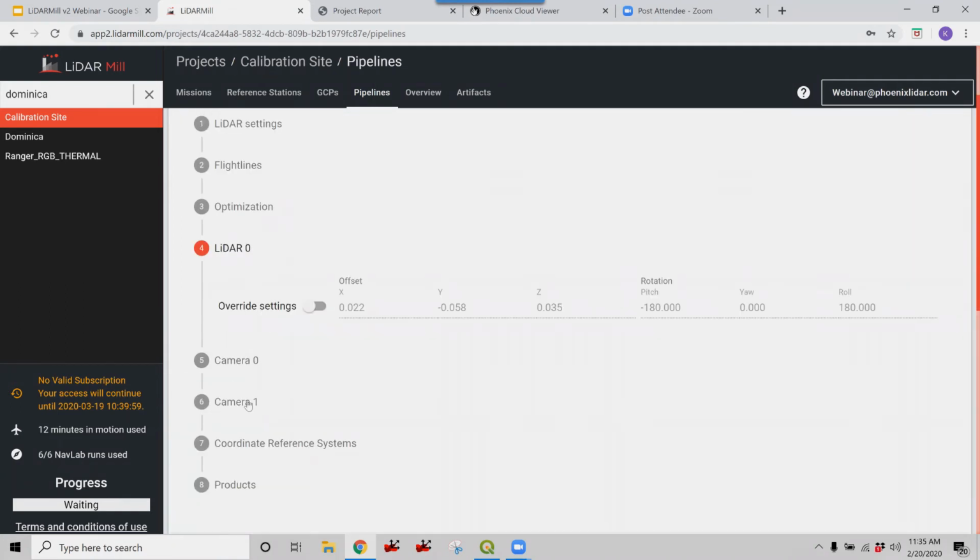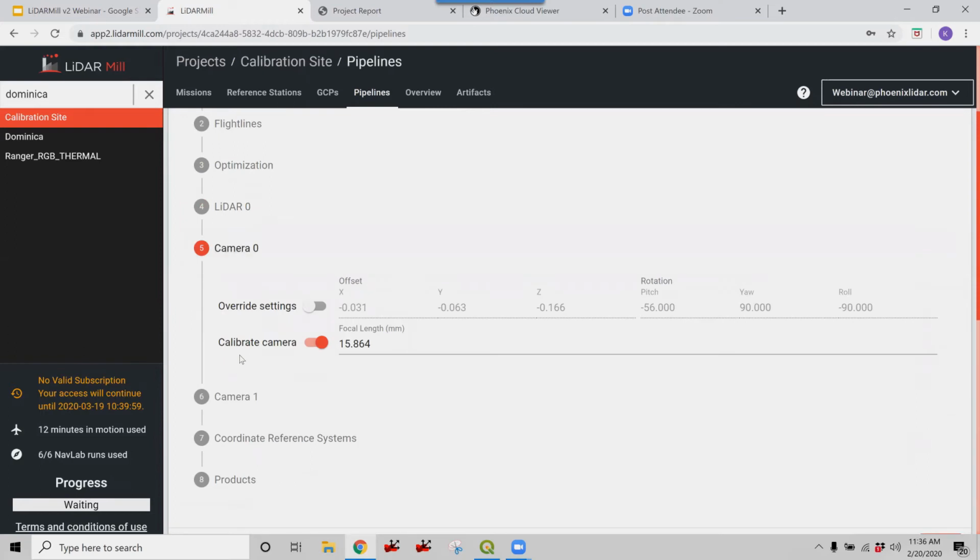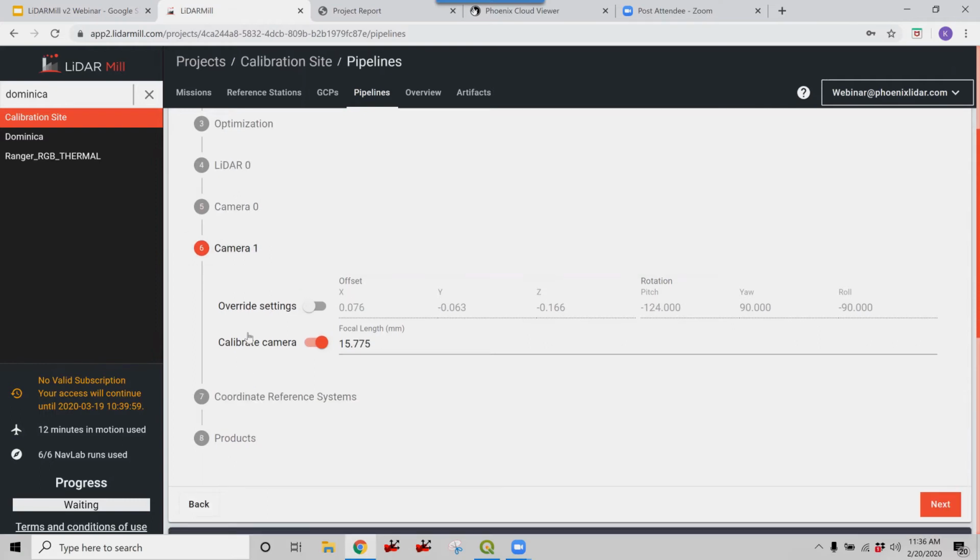Steps 4, 5, and 6 are all automated. These settings get automatically populated from your nav file, and same with the camera. If you wish to calibrate your camera automatically, you can keep this enabled, or if you don't wish to calibrate your camera, you can disable it.